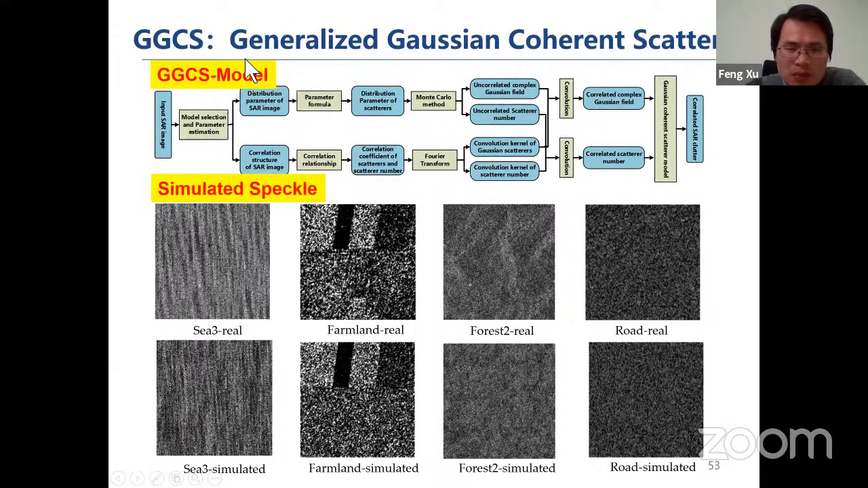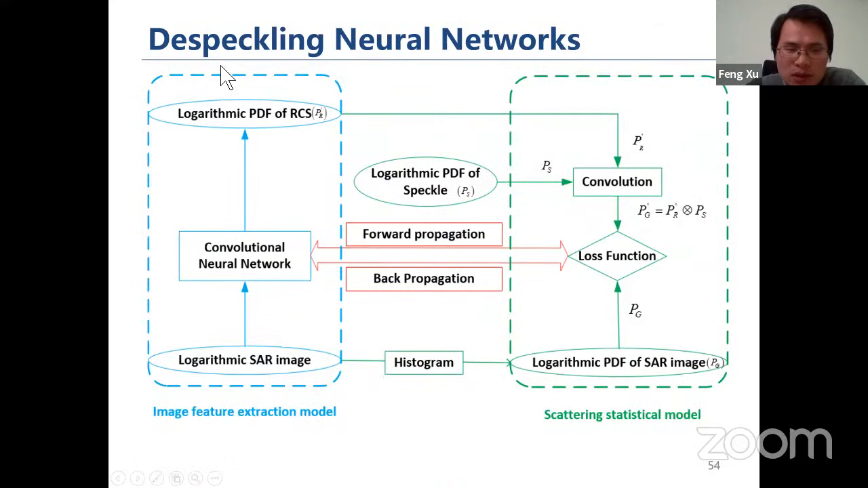And speaking of speckle filtering, we developed what is called a despeckling neural network. On the left side is a regular convolutional neural network. The input is a small patch of SAR image, and the output is a PDF of the RCS of this area. Basically, we're trying to estimate the real RCS given a patch of SAR image.